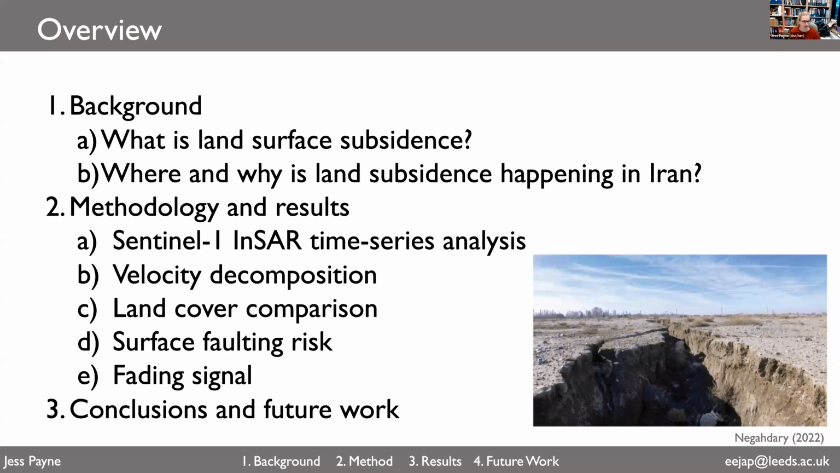We'll start with first an overview of what I'm going to talk about today. So first we'll start off with some background explaining what is land surface subsidence, where and why is the subsidence happening in Iran, and then we'll move through the methodology and the results which we've been working on recently. First, how we analyze and produce the time series data from the Sentinel-1 InSAR data, and then moving through, for example, comparing these results to land cover products, assessing the surface faulting risk, and finally assessing the contribution of fading signal or phase bias to these velocities.